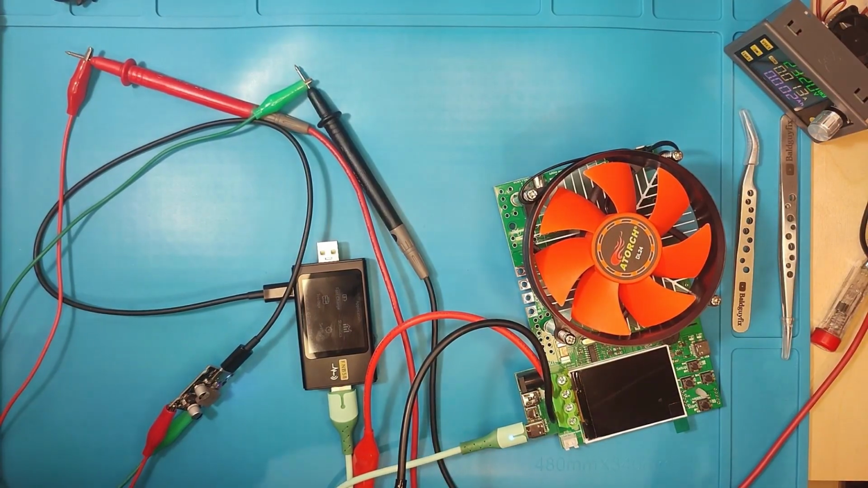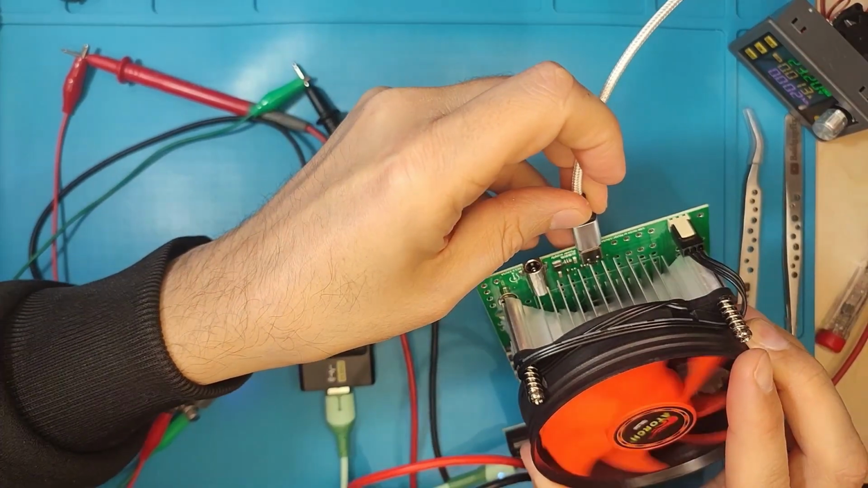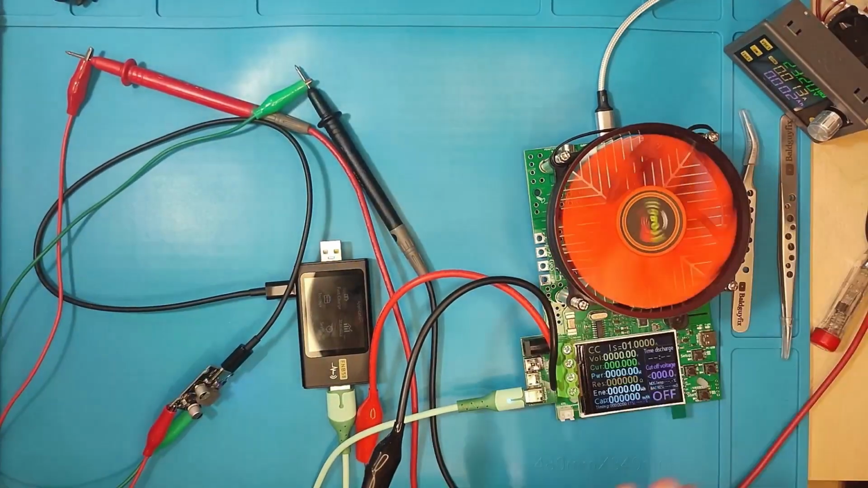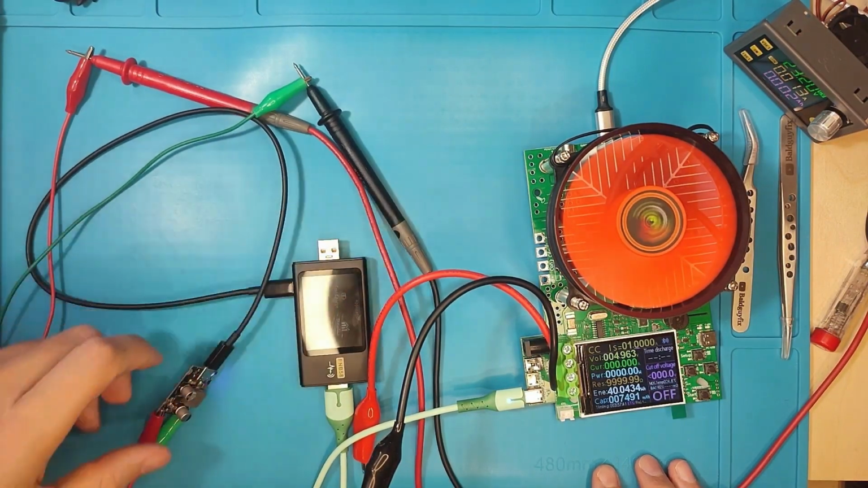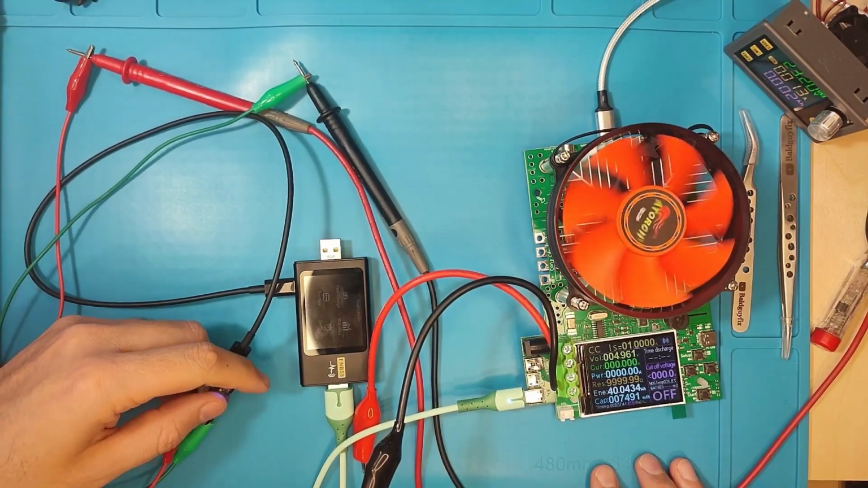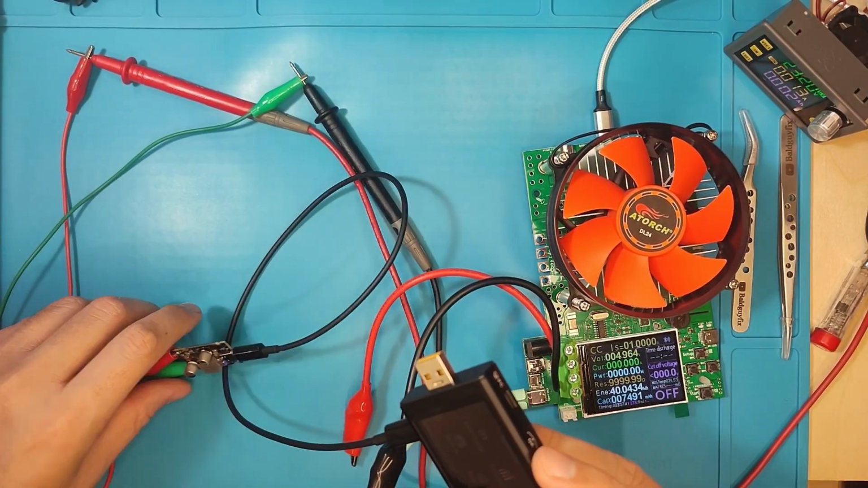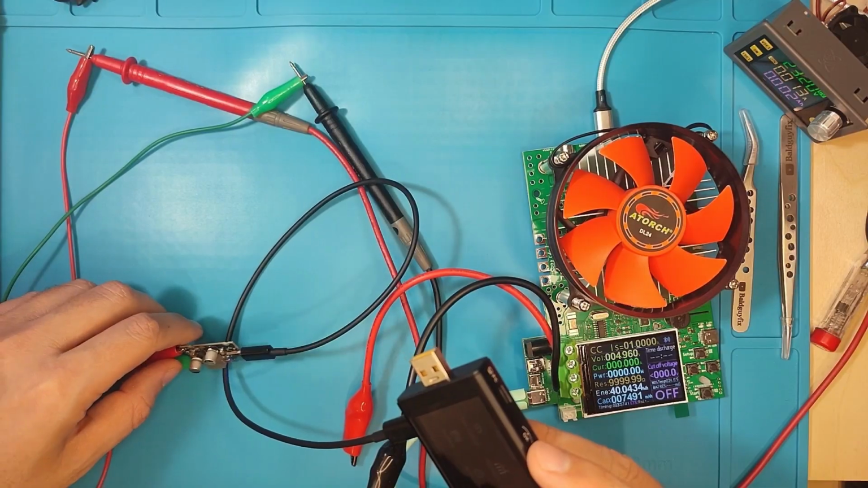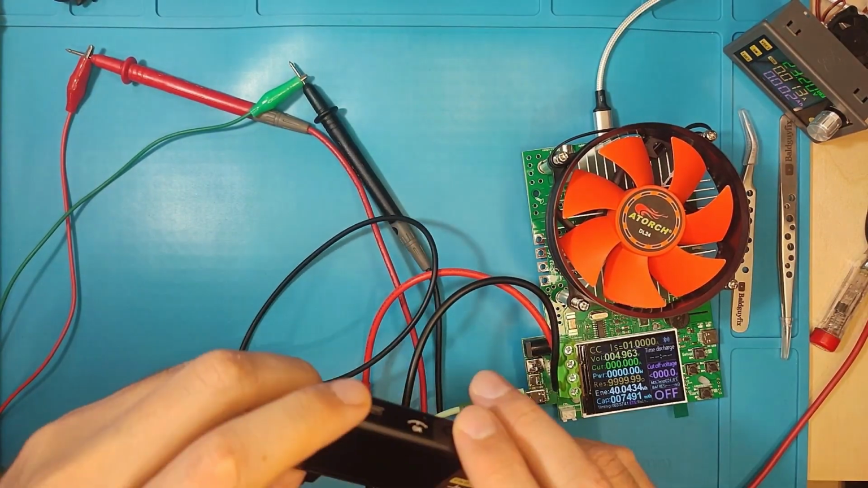Let's bring one more, why not? Okay, now we're seeing the output of the charger, and I am also going to see with the thermal camera later what this does at full load.